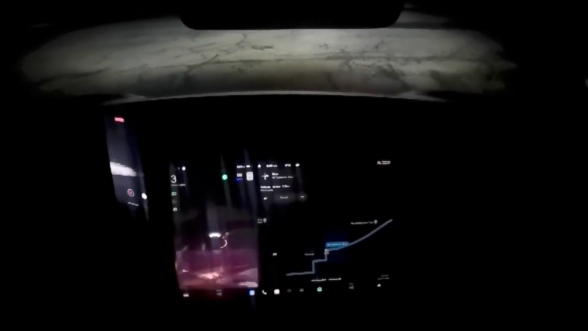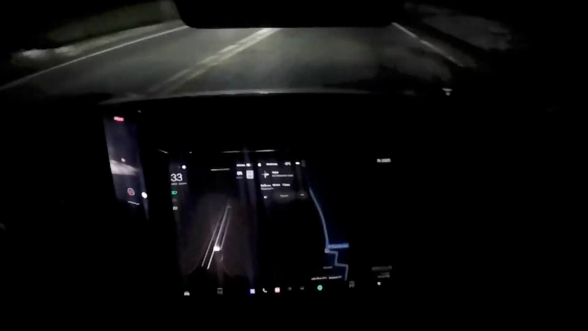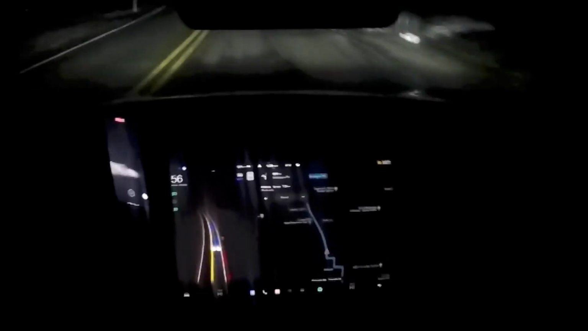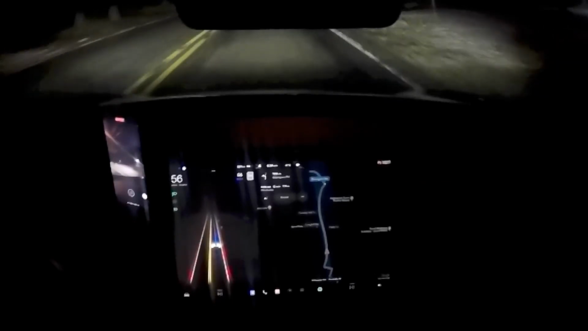So it gets here to this light, and it's gonna make a right. It's gonna wait, obviously, for the traffic to move. It's pitch black, even though it's morning time, and it's going to go down this very rugged road with a lot of potholes. That's New Jersey for you, baby.